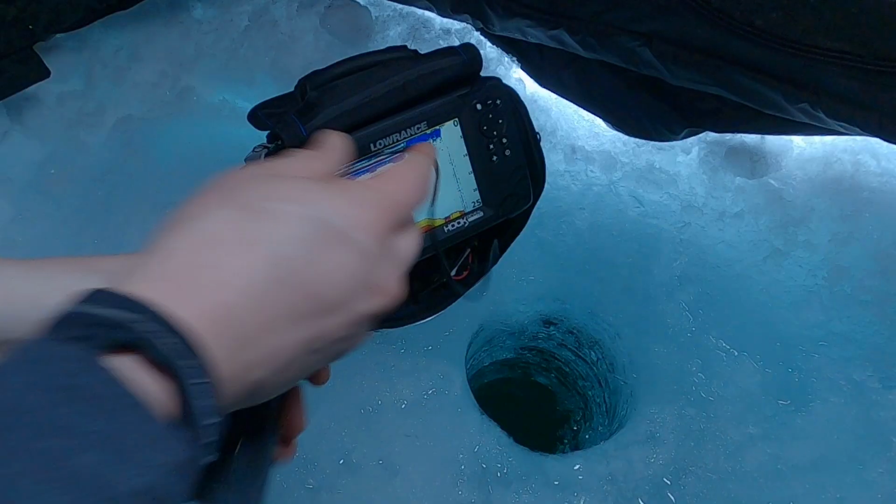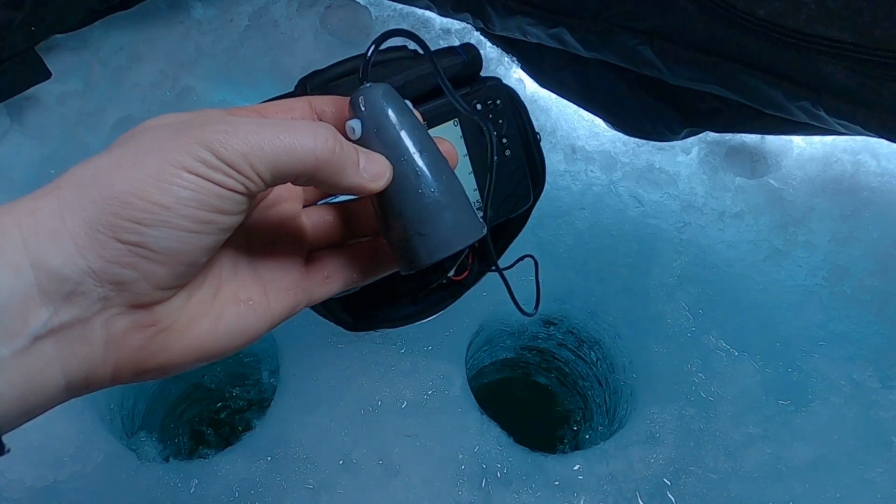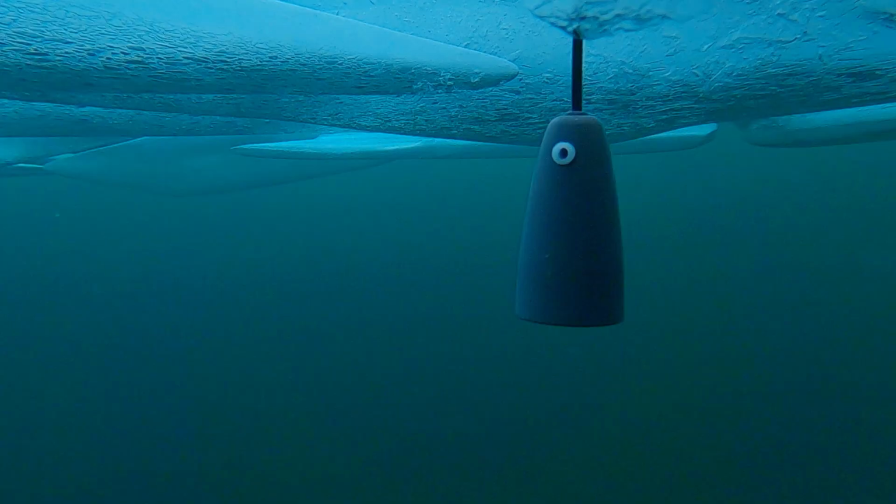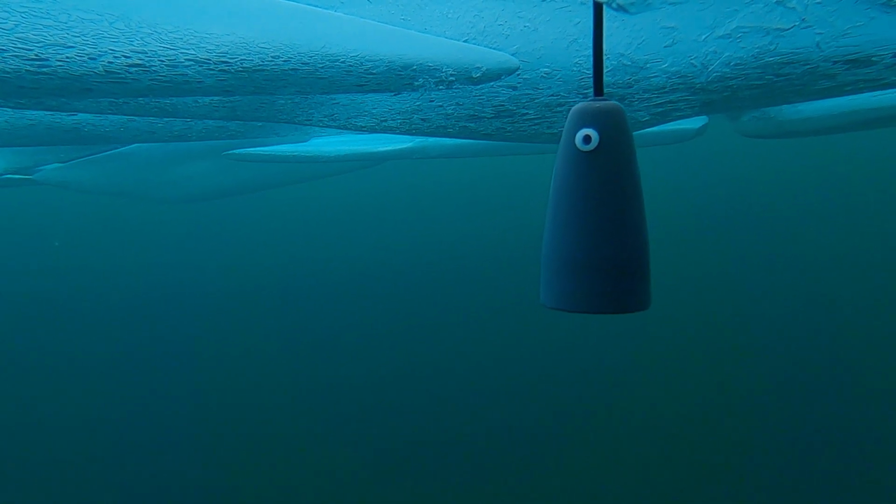Question I always get asked is how far below the ice do I need to put my transducer? Should it be flush? Should it just be in the hole? Does it matter? Well, honestly, it doesn't really matter. I personally don't even use a float on mine. I just throw it in the hole, and then what I like to do is just make sure it's not angled in any way. So typically the way I would do it is have it so it is hanging down below the bottom of the ice.